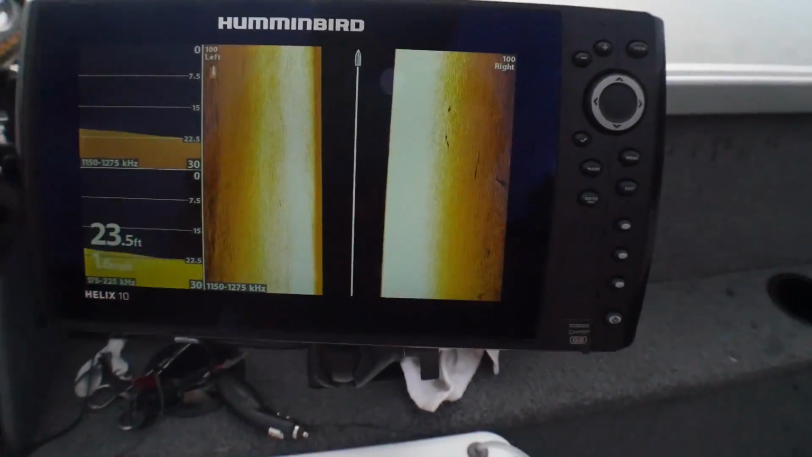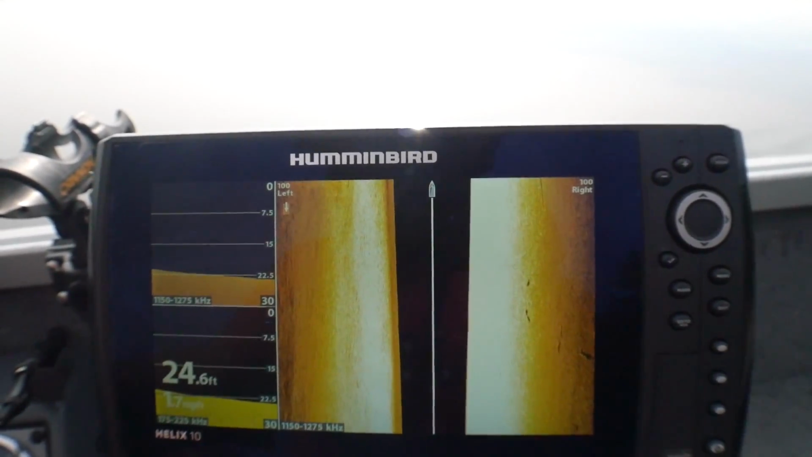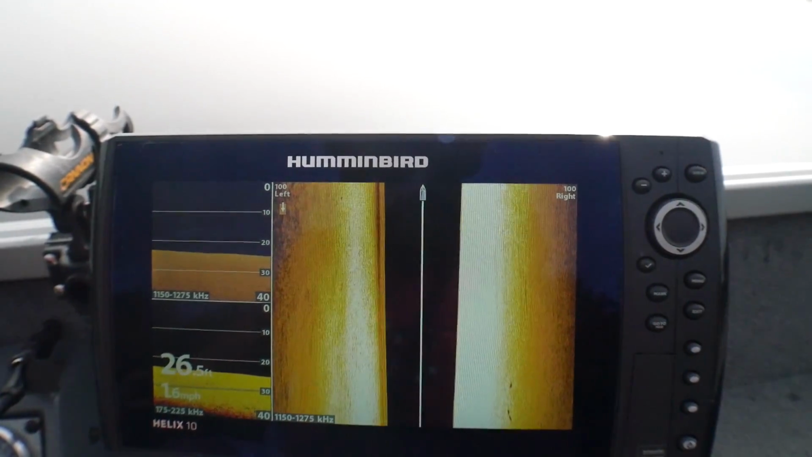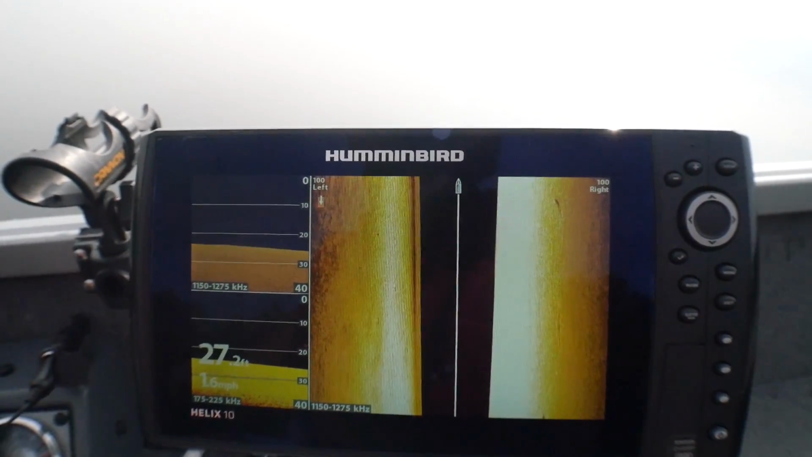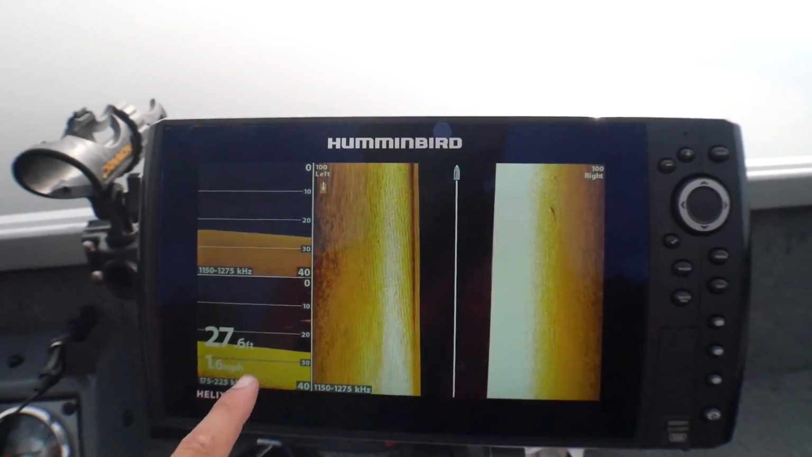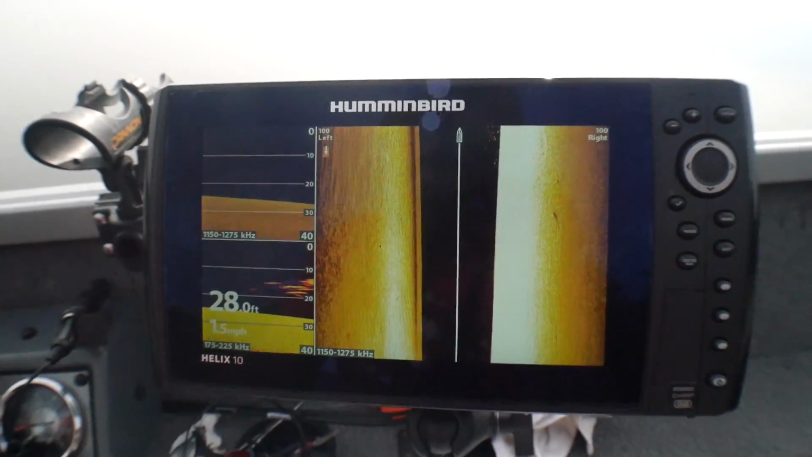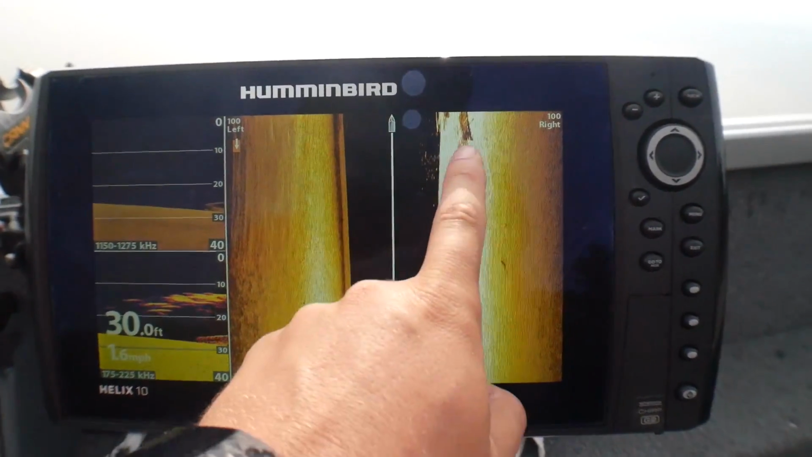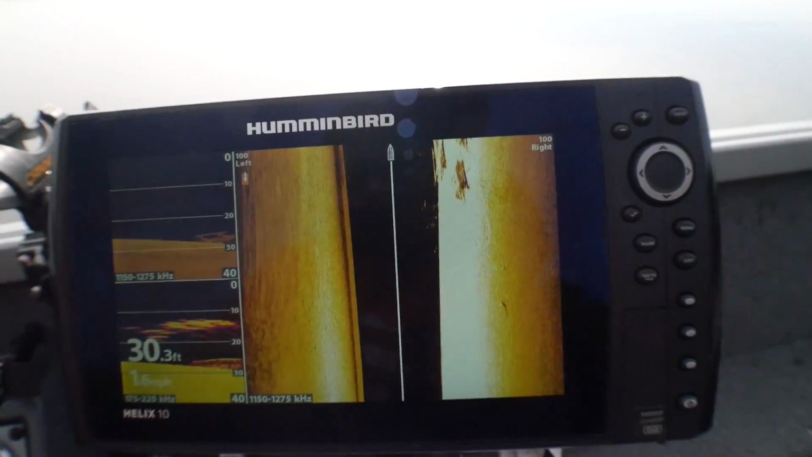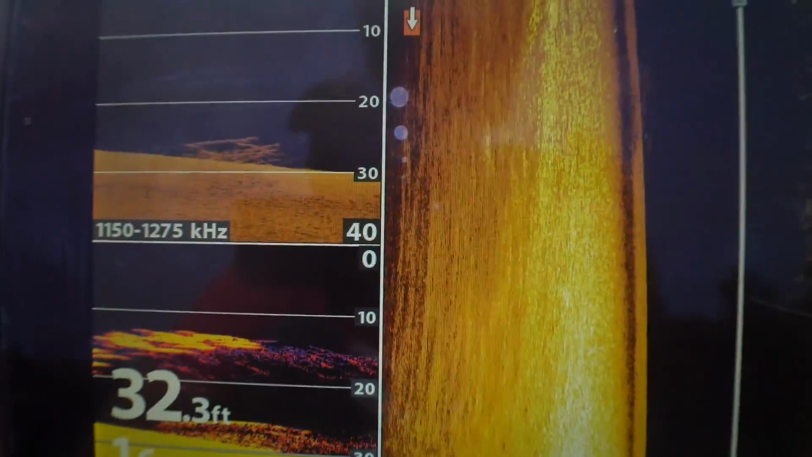We're going to be getting to the fish cribs pretty quickly here, and you'll be able to see what those look like. A fish crib is basically just a square. You're going to see the square, and you're going to see a bunch of fish on it. You see we got a couple fish coming right here, and this is going to tell me that we're pretty close to a fish crib. So those are all fish right there. And then there's a fish crib. There's another fish crib where we went right over a fish crib with the down imaging. You can see it there.